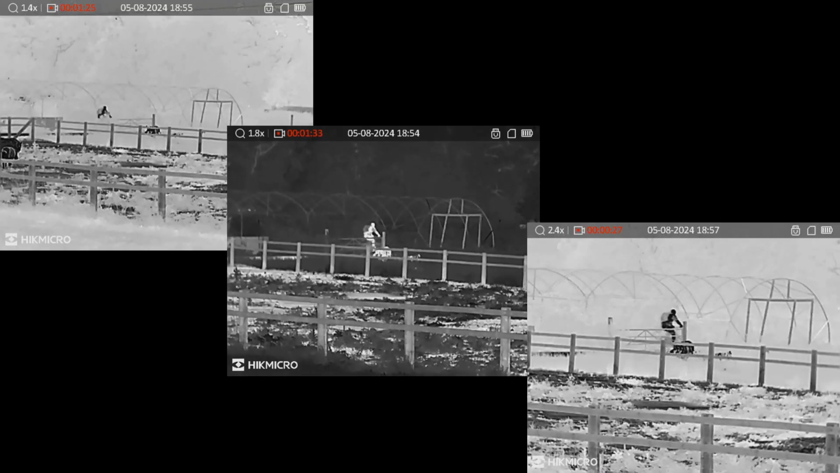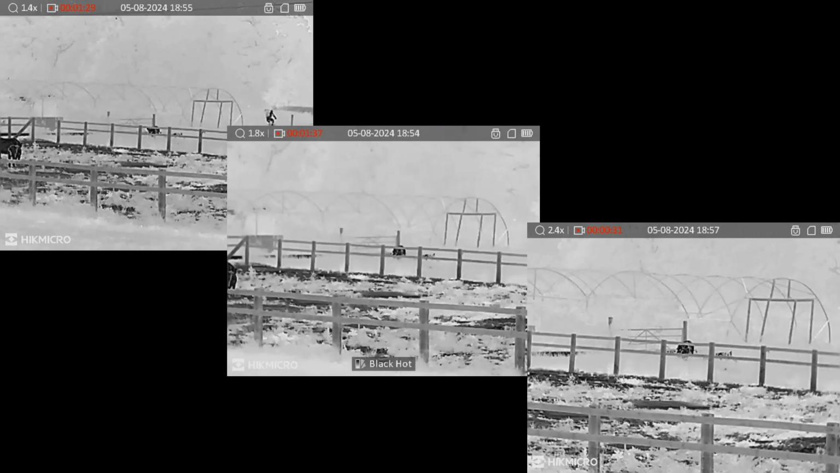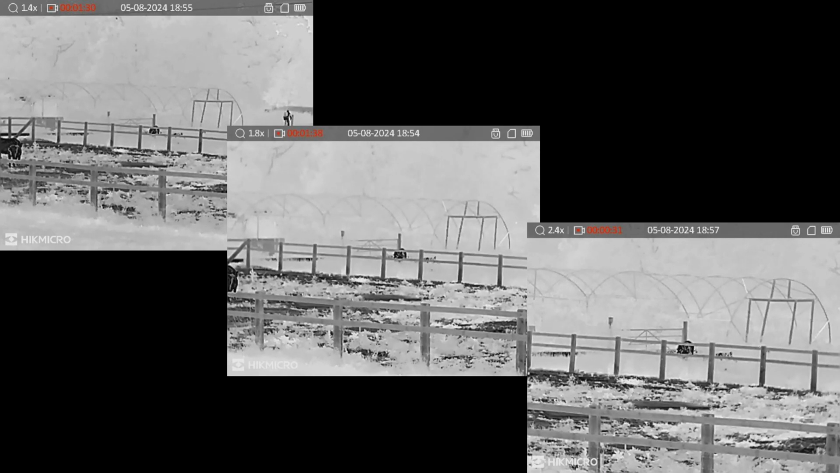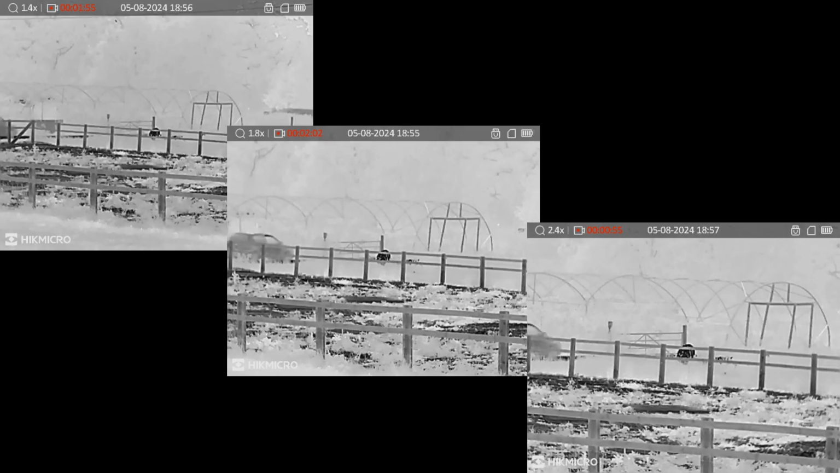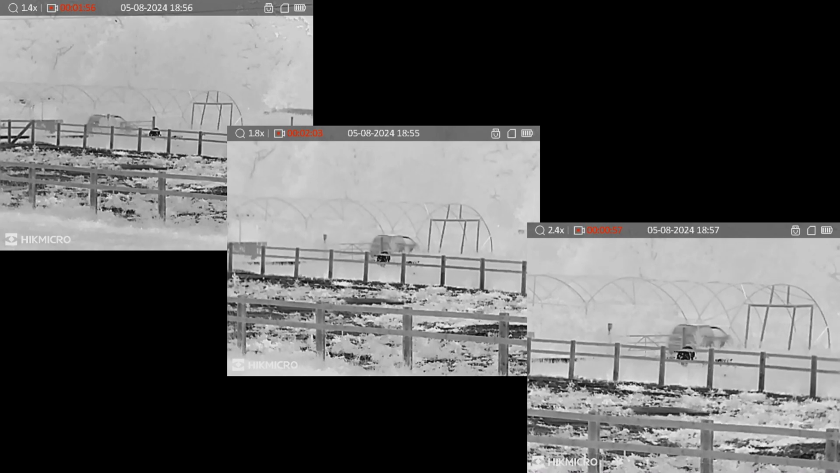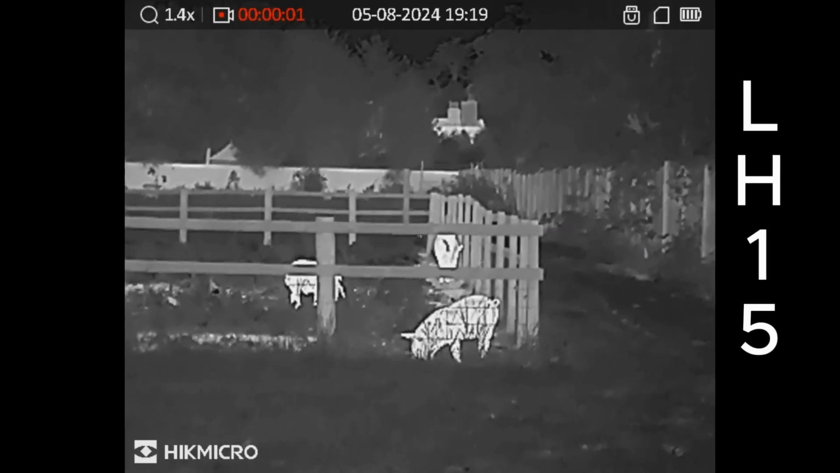There's Mark Cavendish on his way home on the final lap, and I will now stay on this and you will see a car driving through, and I'll freeze the car so you can see the different sizes of that same car on all three images. And it still stays in longer on that 15.